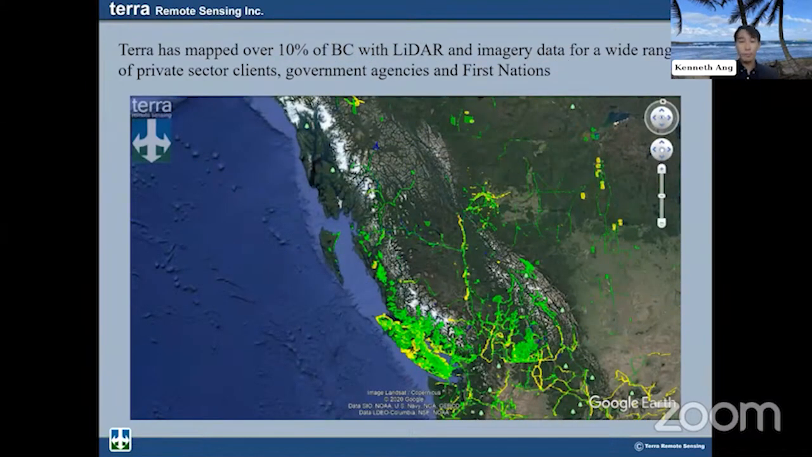So where have we worked before? We've basically mapped 10% of all BC with LiDAR imagery data since our inception. We cater to a whole bunch of industry sectors. So forestry, you can see large format mapping in the Kootenays, and we basically covered all of Vancouver Island. Through our work here, we also do a lot of highway and corridor mapping for highways, power line surveys, pipelines and all that stuff too. And a lot of First Nation coastal monitoring, working together with a lot of First Nations for their own mapping projects.